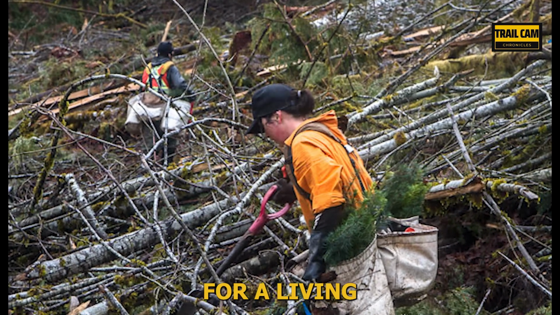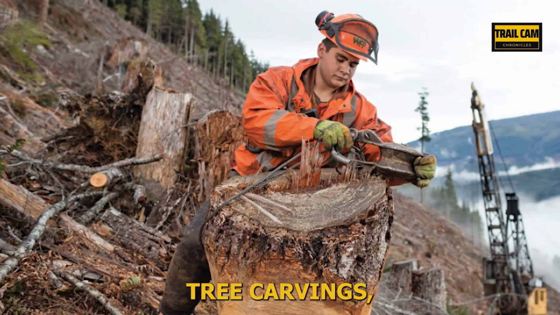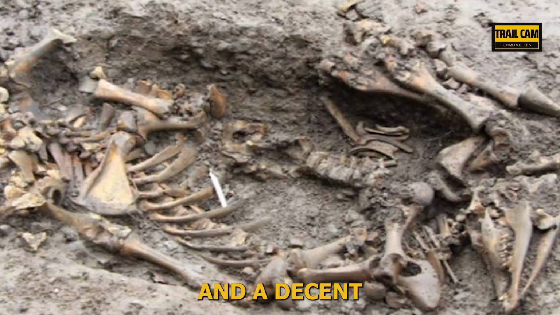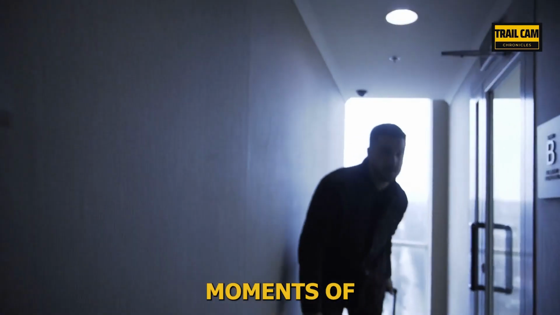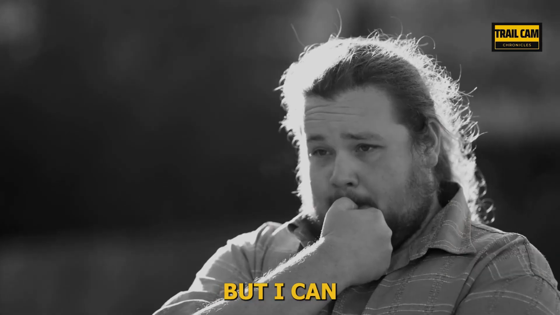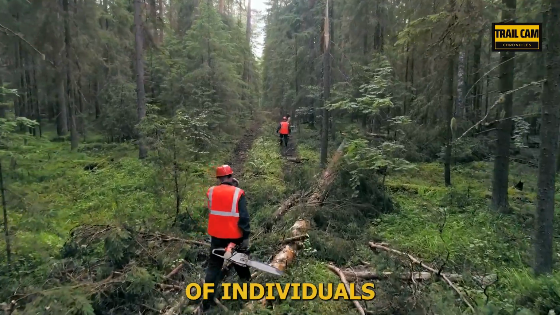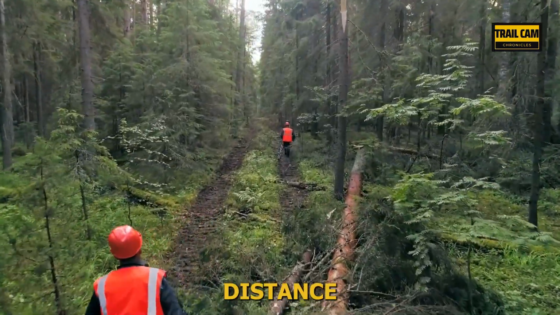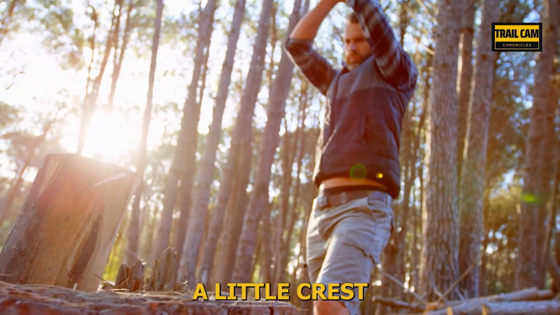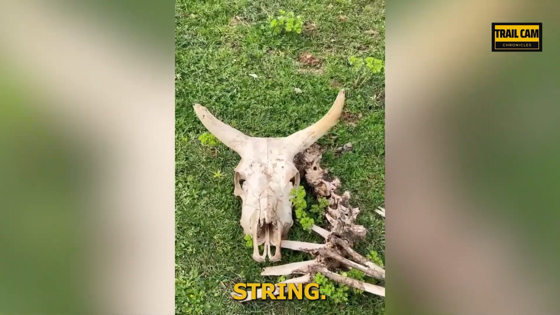"I work in the woods for a living, and I've seen a fair amount of strange things," Missin 461 stated. "Tree carvings, rusted-out cars, strange rubbish spread throughout the woods, and a decent number of animal remains. I've experienced moments of being frightened. Things like jumping large animals are always extremely startling, but I can remember one that made me want to butt pucker. I was working at the time with a small group of individuals, dispersed but still within hearing distance. At least 2 miles from the nearest road, in the middle of the woods, I crossed a little crest and saw what appeared to be a cow's entire skeleton bound together with branches and sparse string.